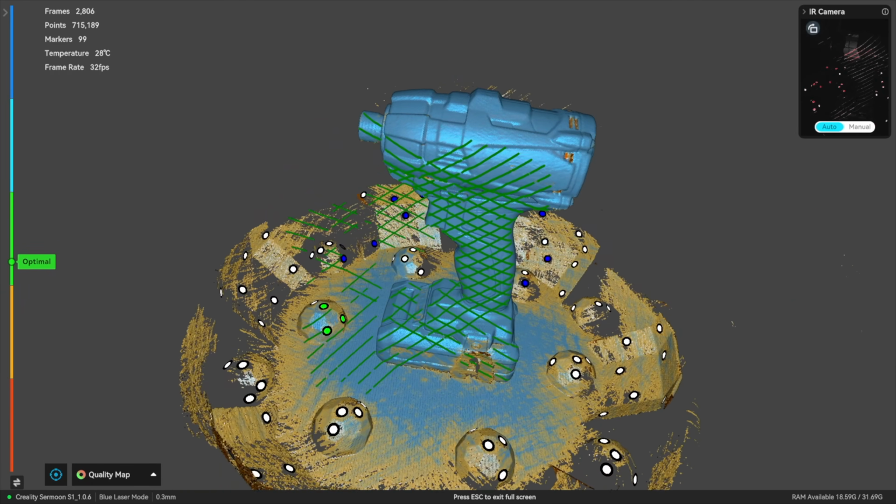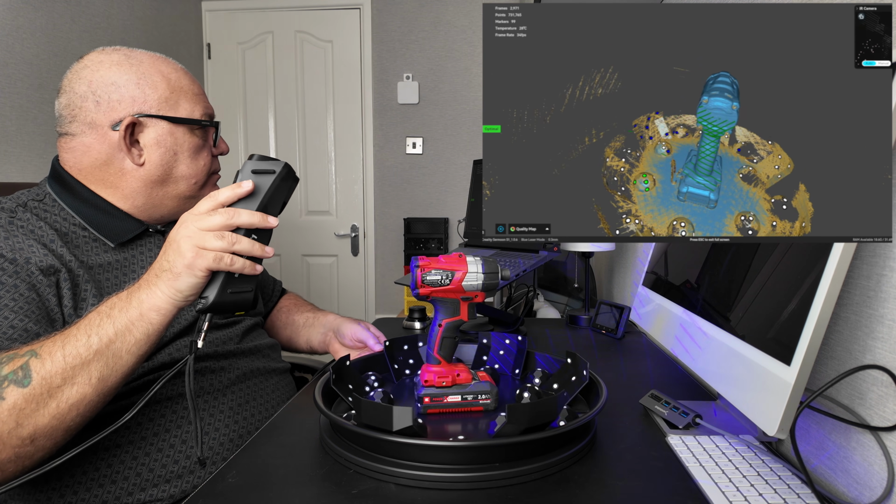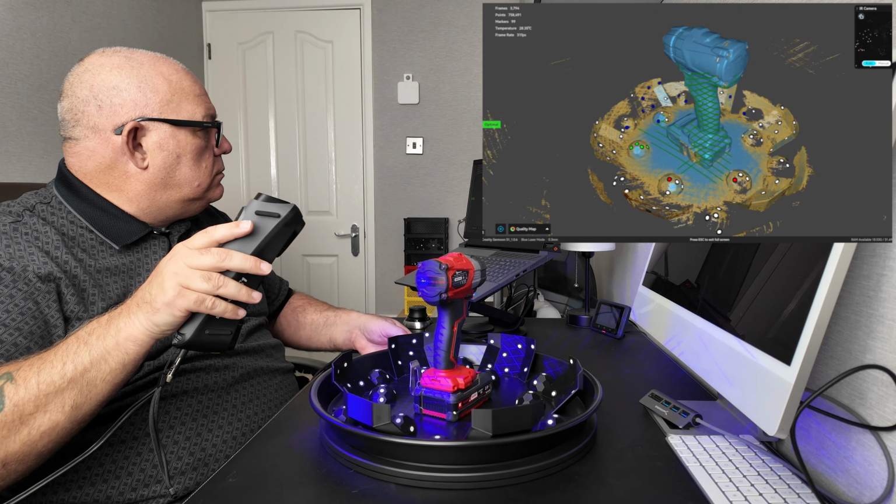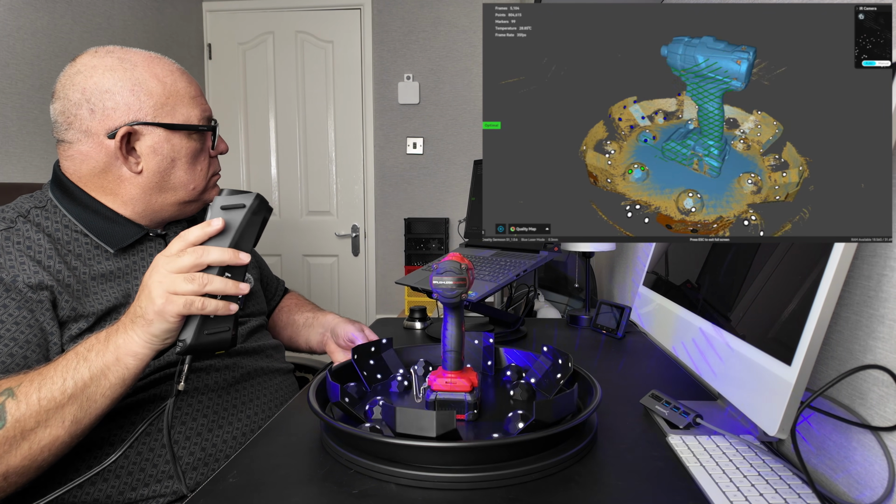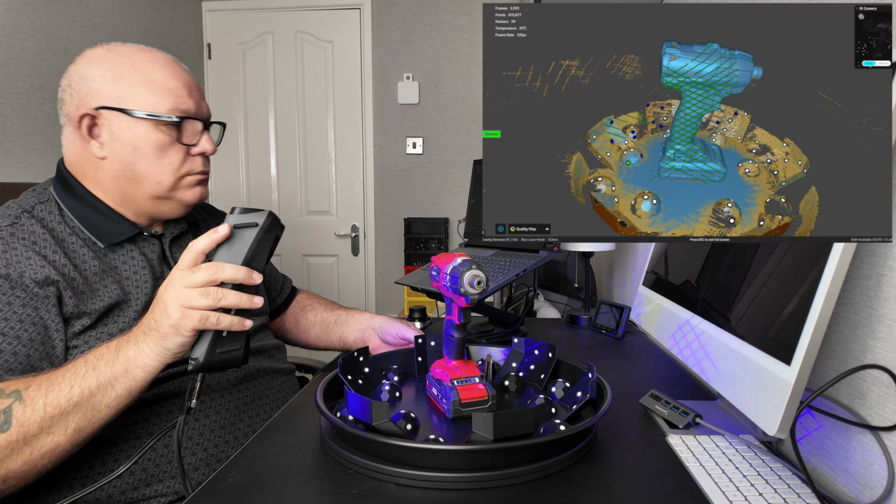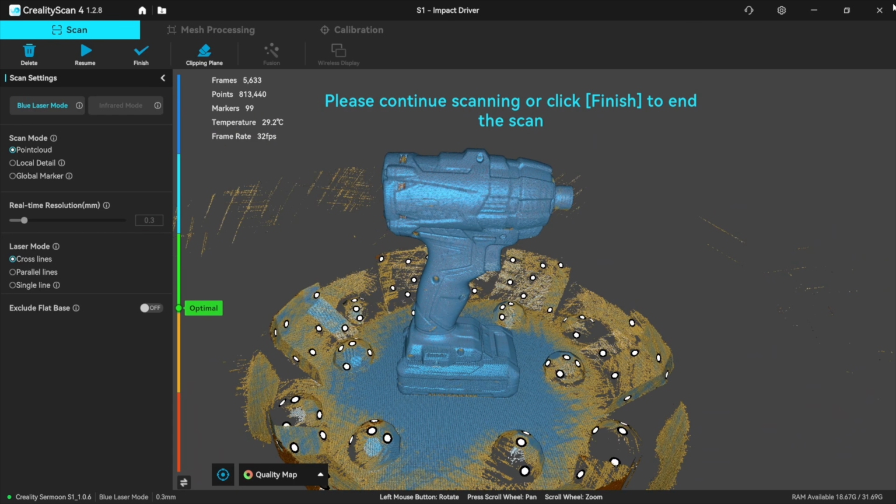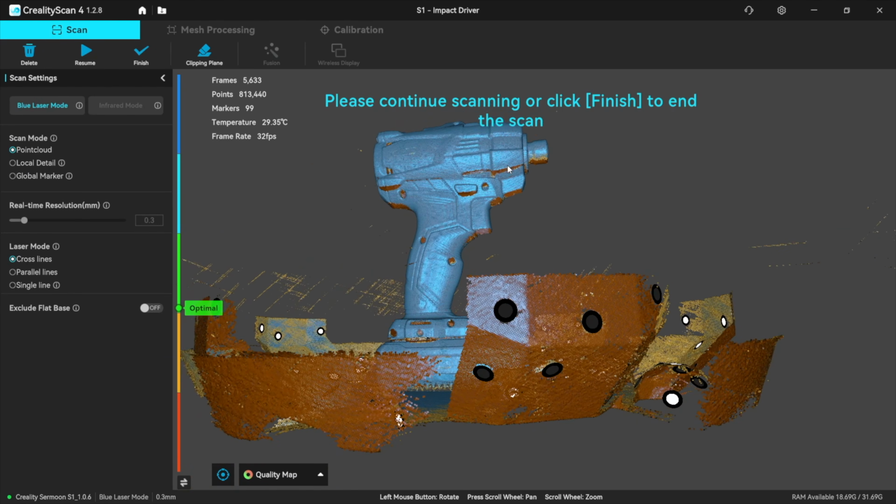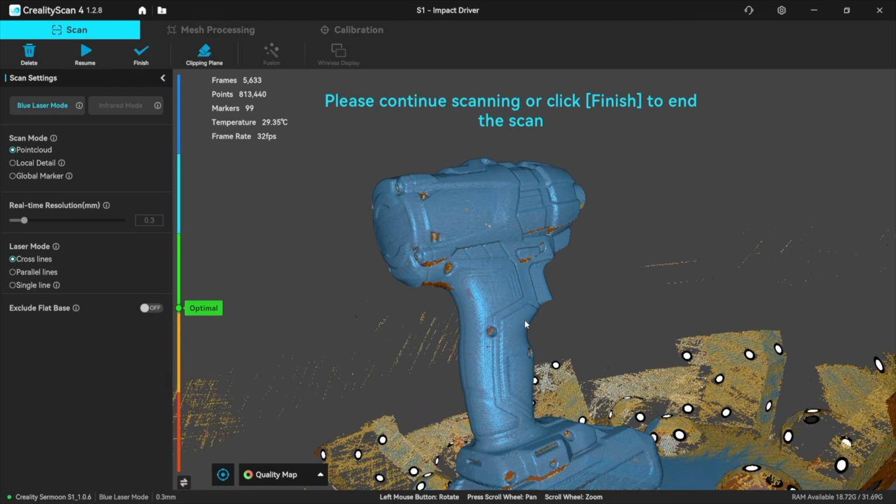Okay, let me go around it a bit now. I'll probably speed this up for you and then we'll see where we are. Okay, let's have a look at how that's come out. I'm losing a little bit under there, look. But I should probably get that on the next scan when I turn it over.